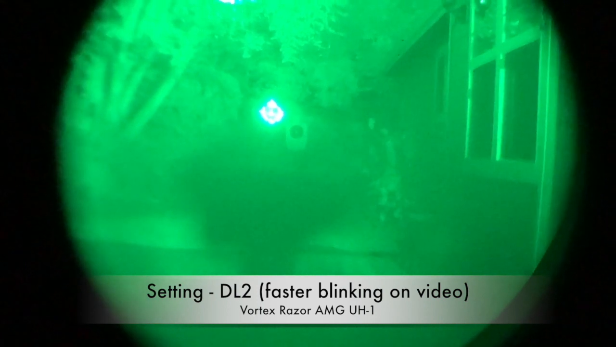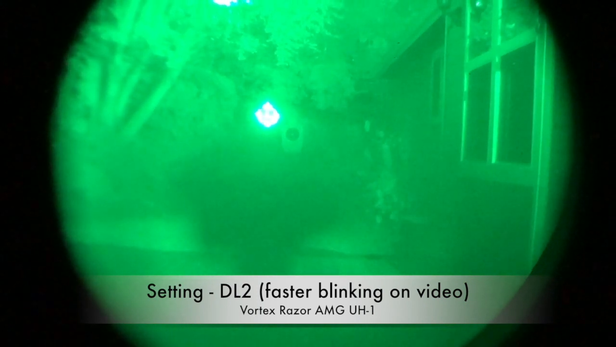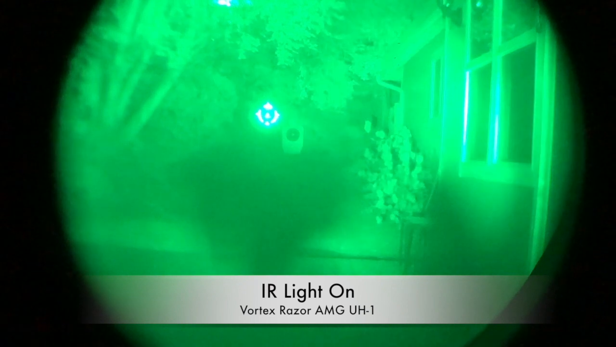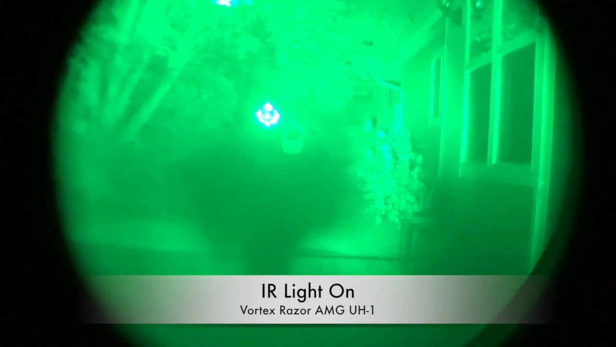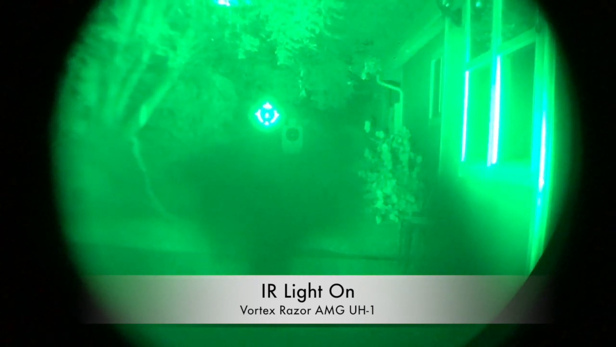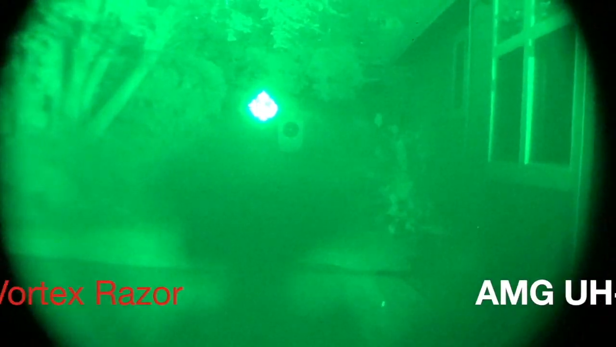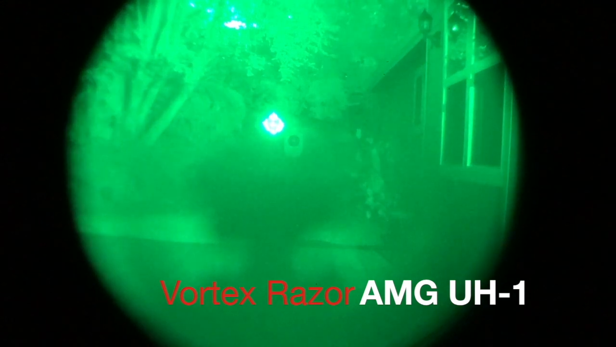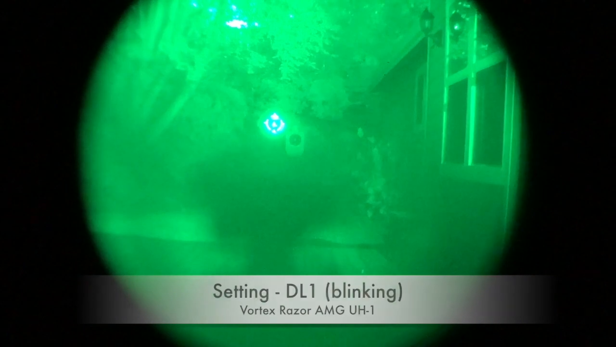However, for the eye, the second setting was not perceived as blinking, so I thought when I recorded the video that the second setting was smooth. It only shows on the video now as blinking, so I would not recommend the AMG UH-1 to use with night vision equipment. Of course, in a case of an emergency you could, but there are other better options out there, or just buy some equipment that has dedicated night vision.